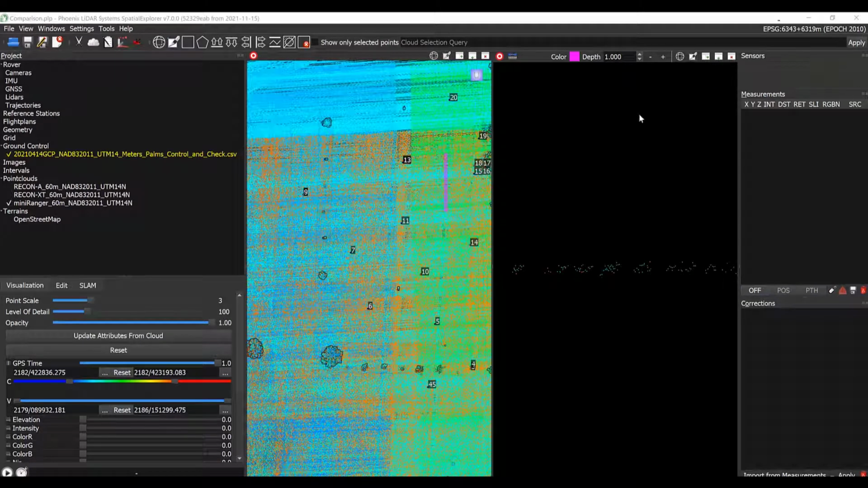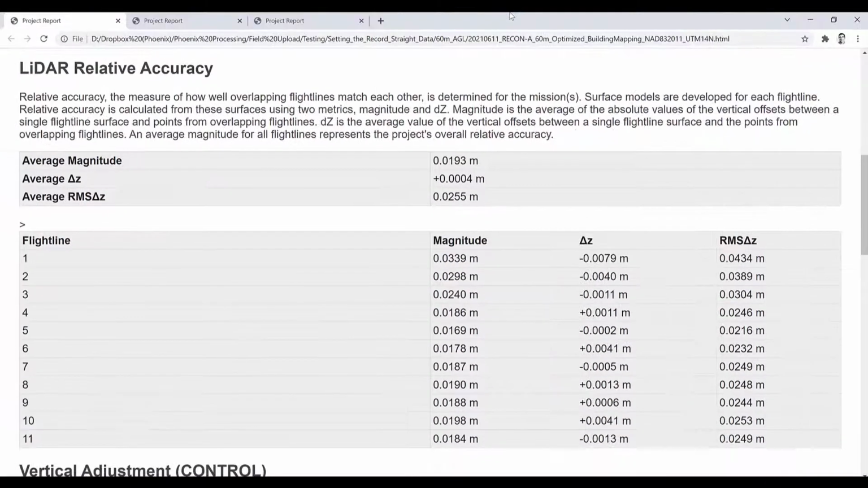Looking at the relative accuracy reports from Spatial Explorer, let's start with the Recon A. So relative accuracy metrics are created by creating a ground surface per flight line and then comparing ground points from other flight lines to that surface. That gives us the delta Z values that we can use to create a summary statistic of the RMS delta Z per mission. So for this Recon A mission, our relative mismatch between flight lines is just over 2.5 centimeters. That's pretty good. That's a good indication that our data set has been calibrated.